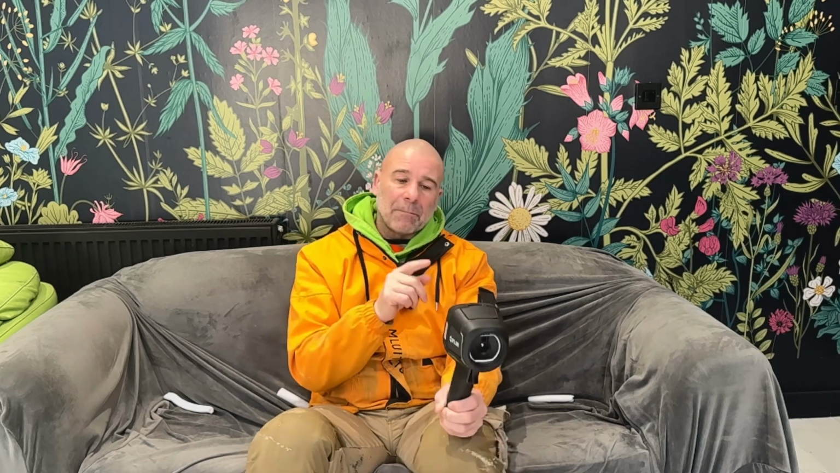There's a lot more that you can do, but as far as being a damp surveyor and doing condensation surveys, that's just what I need. Now, they're fetched out to be able to fault find on engines and things like that. But one of the things that the FLIR 1 struggled to do, because it was blurry and quite basic, is leak detection.